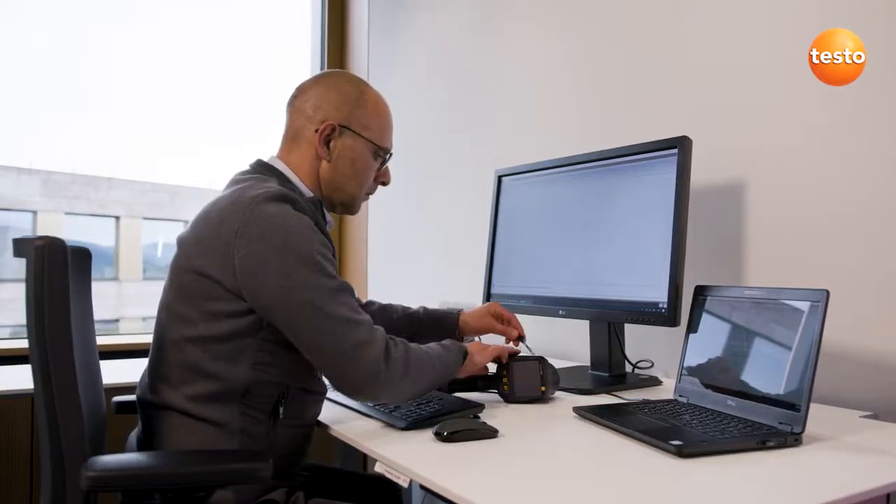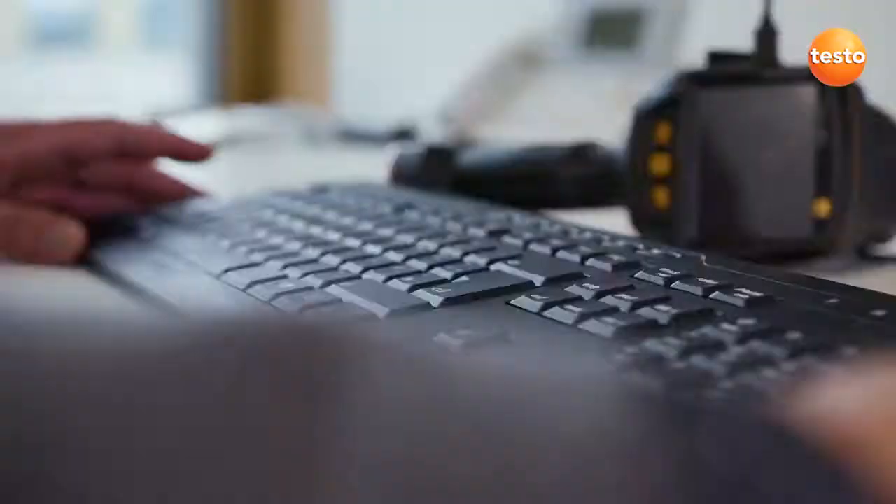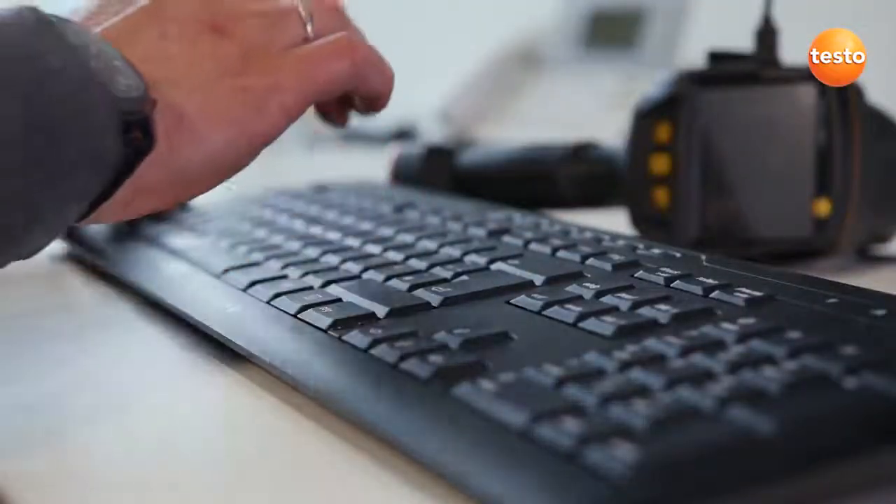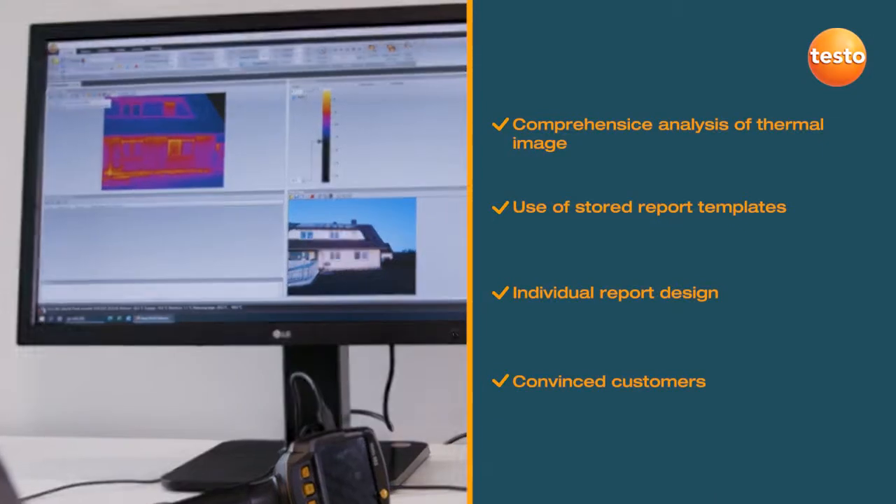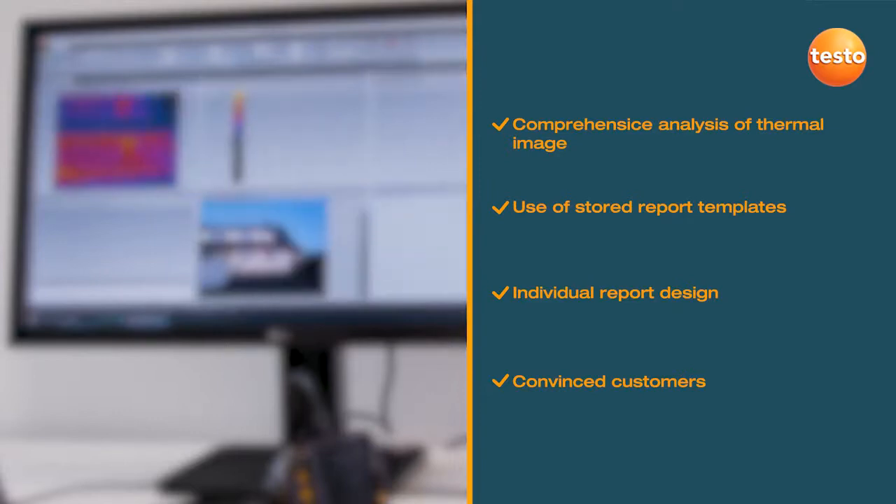Finally, you can then create a professional report with thermal images, visual images, and your recommendations for refurbishment using the free software Testo IRsoft and send it to your customers. The Testo IRsoft stands out thanks to its comprehensive analysis functions and is always intuitively operated. And for the layout, almost all options are open to you. Either you use one of the numerous report templates, or you can create an individual layout according to your own wishes. In any case, the software allows you to create highly professional and persuasive thermography reports quickly.